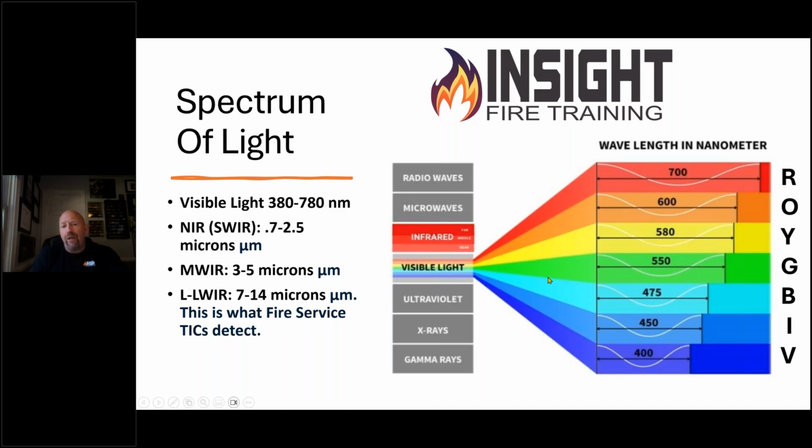First of all, let's start with what our eyes see. We see a very, very narrow spectrum of light. When I first started reading about light and infrared, I was shocked at what I didn't know, and I'm still shocked, because as you learn more, you realize that Solomon says, with much wisdom comes much sorrow. Visible light is a very narrow spectrum from 380 to 780 nanometers. You see the ROY G. BIV acronym, where the human eye sees colors in those spectrums. So less than 1 micron of range does the human eye see.